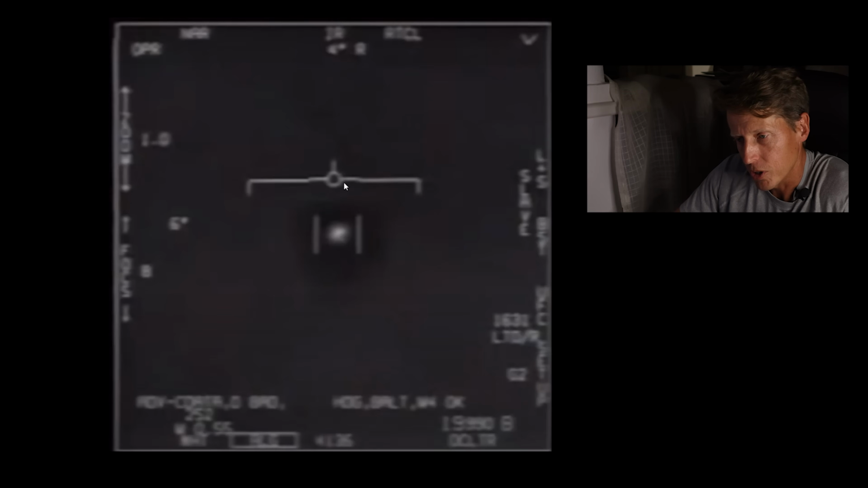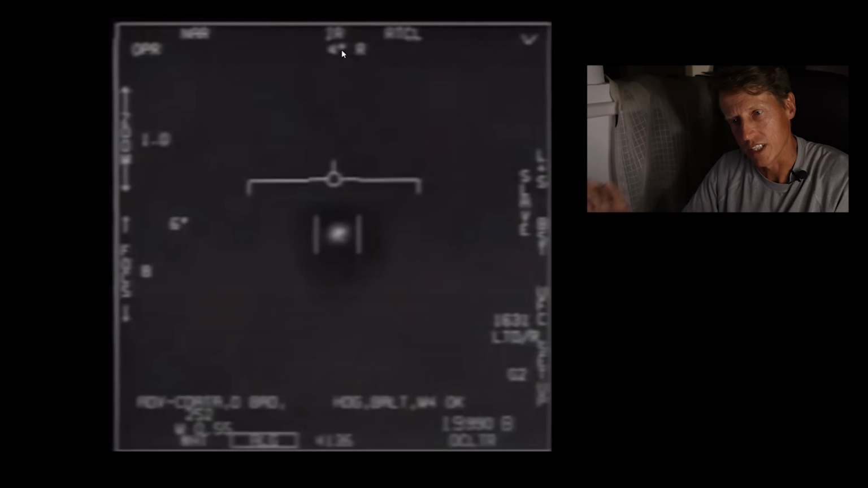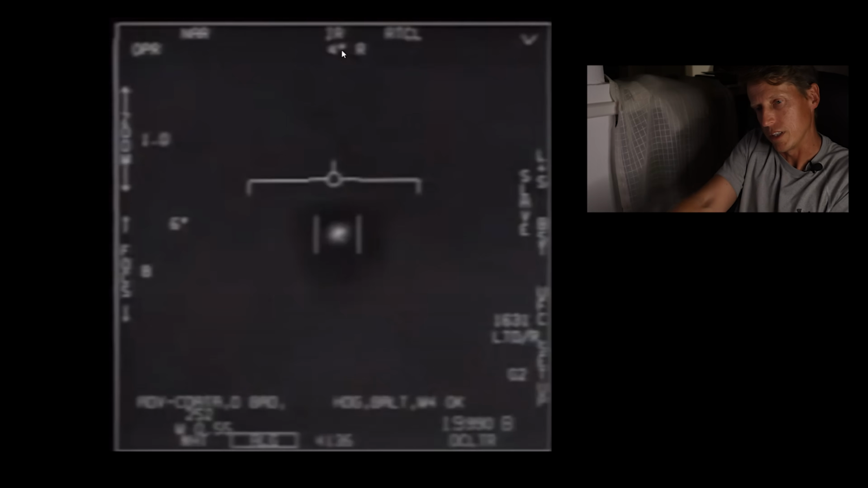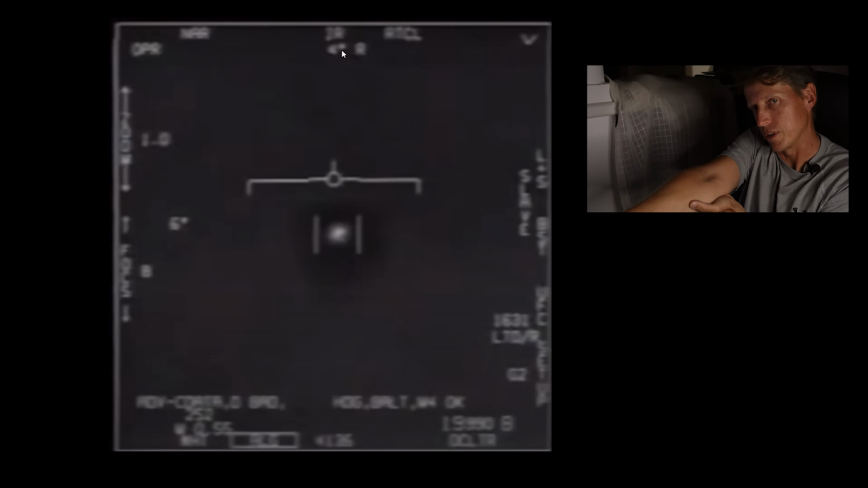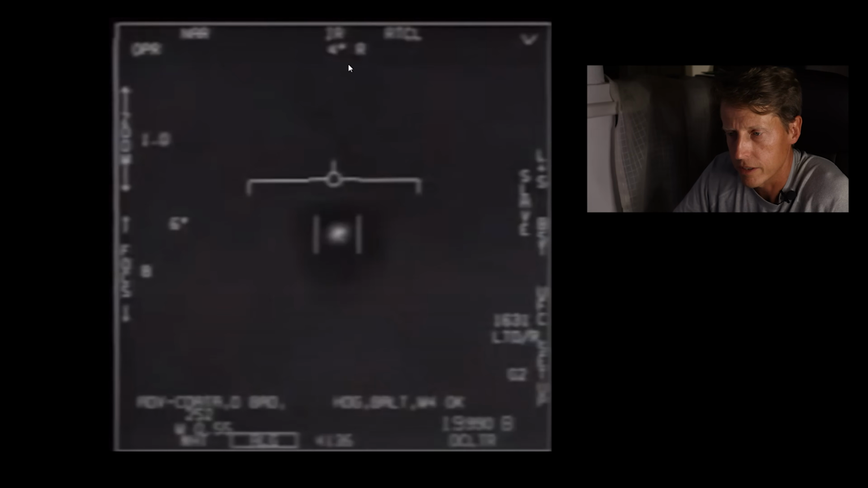So here's your flight path marker. And another key point, we're in infrared, and this is the SA dot, situational awareness dot. It's kind of a weird thing, but it shows that the targeting pod is looking straight out in front of the aircraft, and slightly high. But basically it's straight out in front.